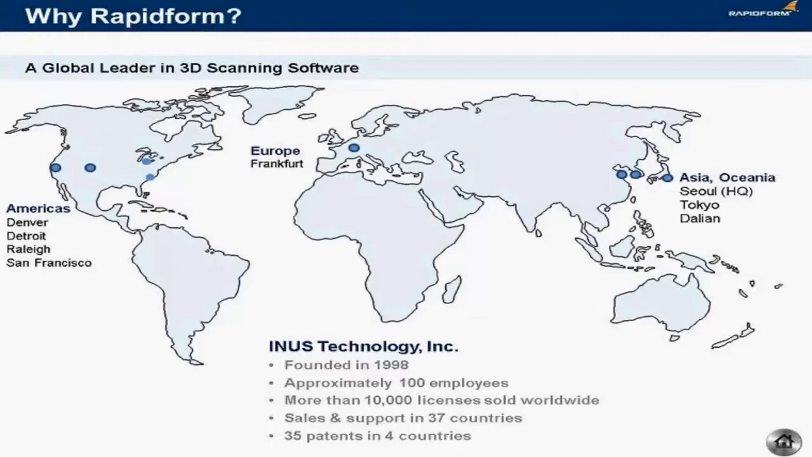The first thing I want to do is tell you a bit about the company that makes Rapidform. Our corporate name is Inus Technology. We were founded in 1998 in Seoul, South Korea, and we've got about 100 people worldwide.